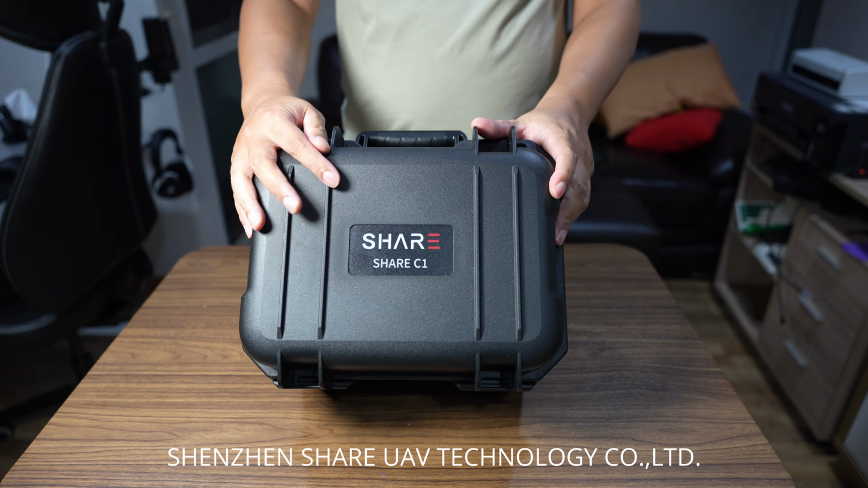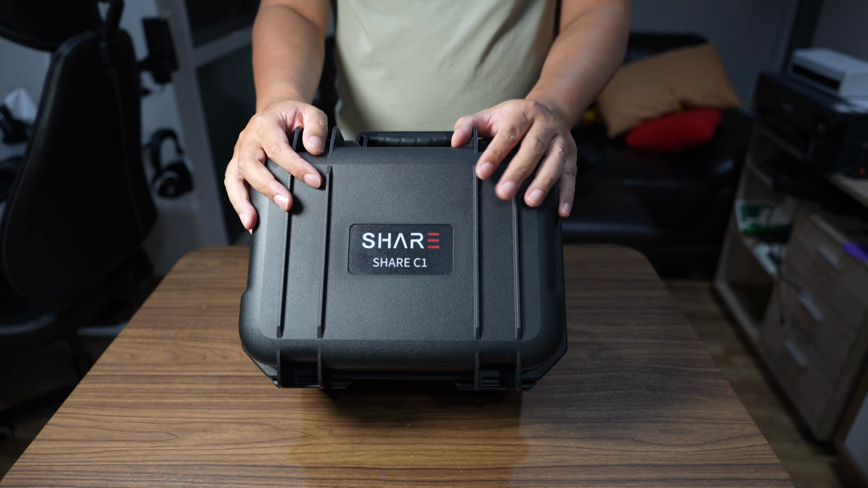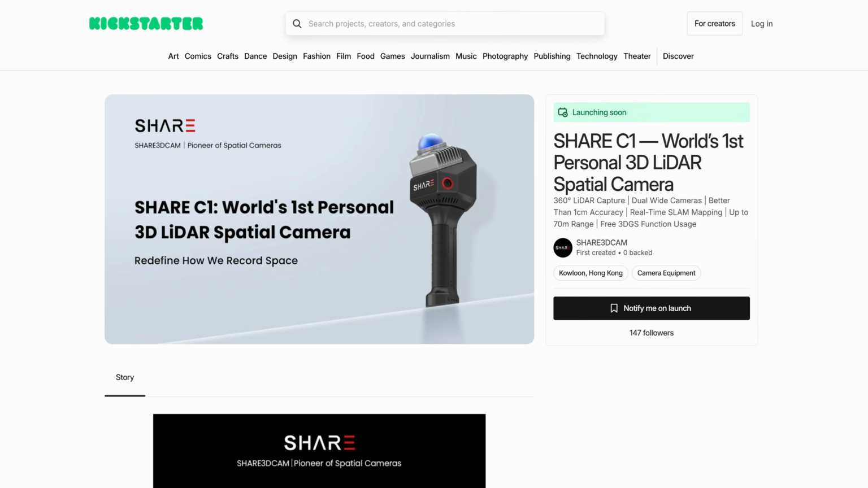Hi, Share UAV has sent me Share C1, their new LiDAR scanner to review. Share C1 will be put on the Kickstarter on 4th November 2025.